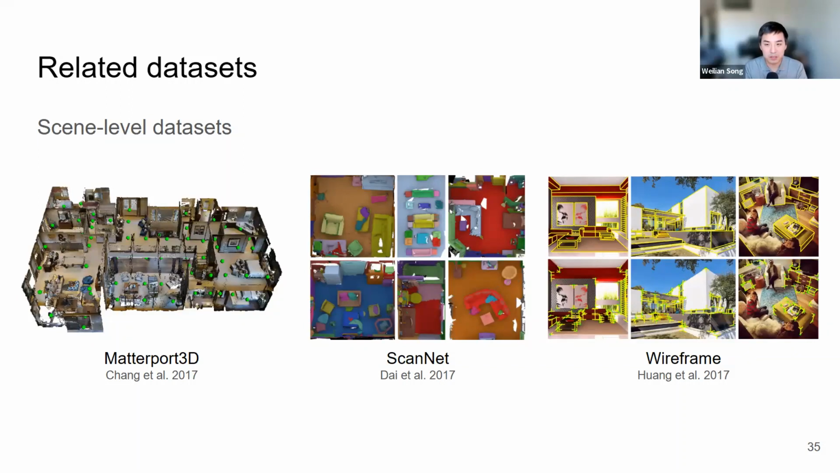These datasets mainly focus on residential buildings, while for our areas of interest, we want to focus more on commercial and industrial buildings. So these datasets don't necessarily fit the bill. And also there are no ground truth BIM models for any of these buildings.